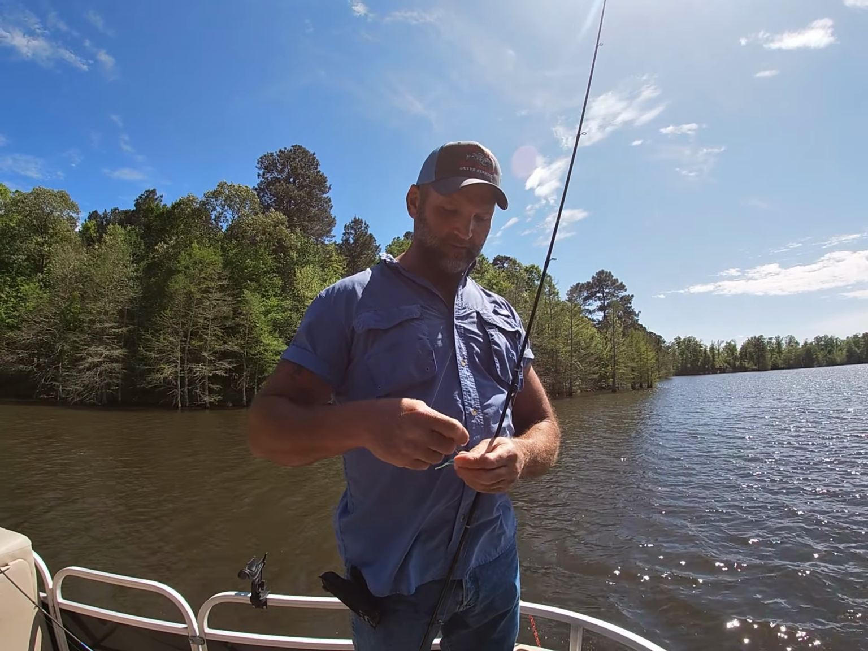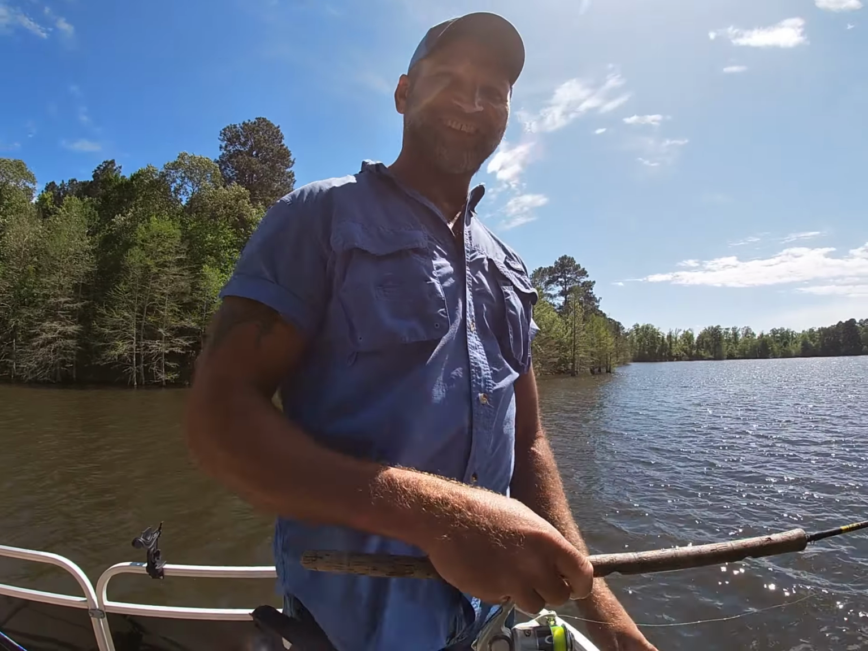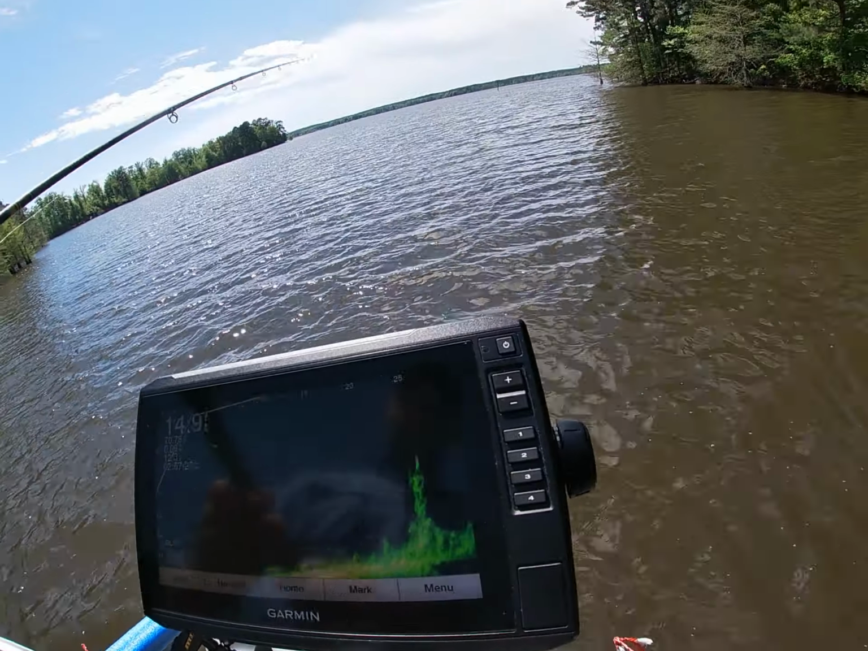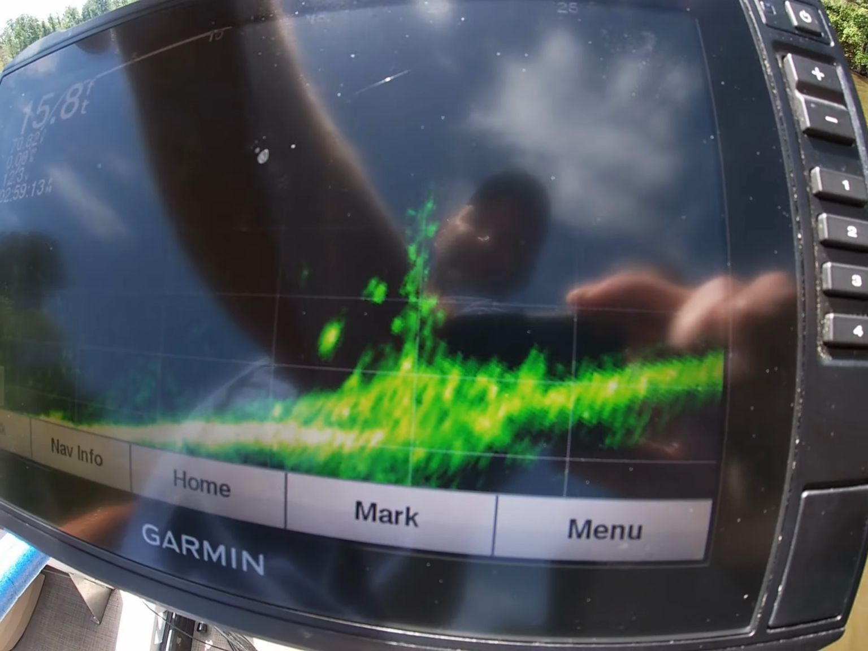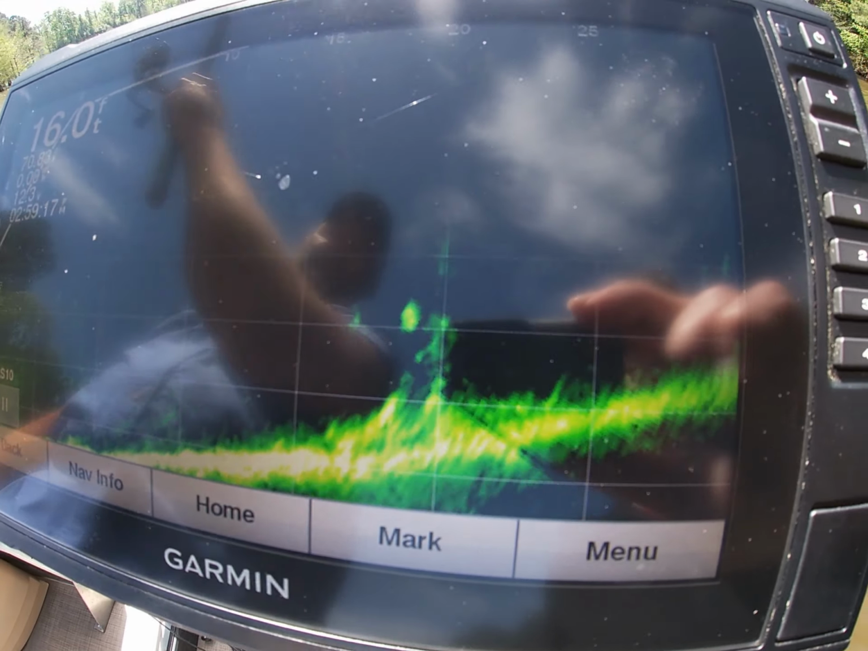Okay, it's against my nature to stop when they're biting, so I'm gonna try one more time. My wife's about ready to go. Her and the dog both have to pee, but we're gonna try one more time. Here he comes. Here he comes. There he is. There he goes.